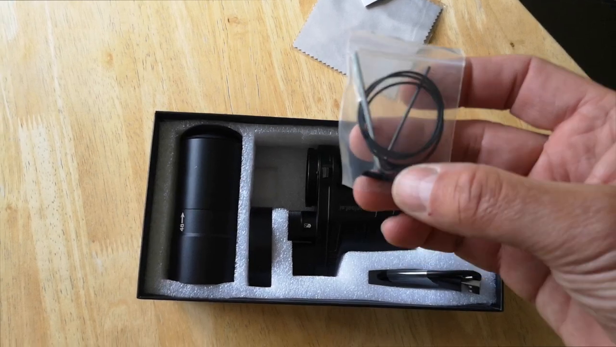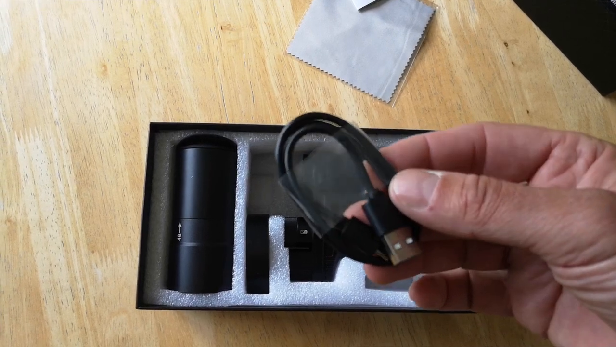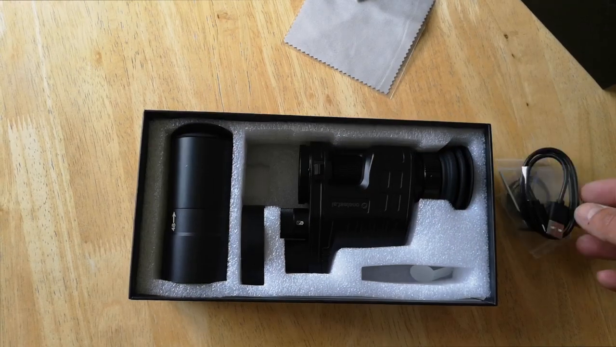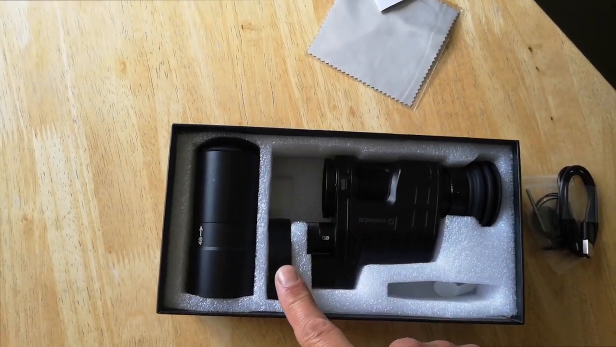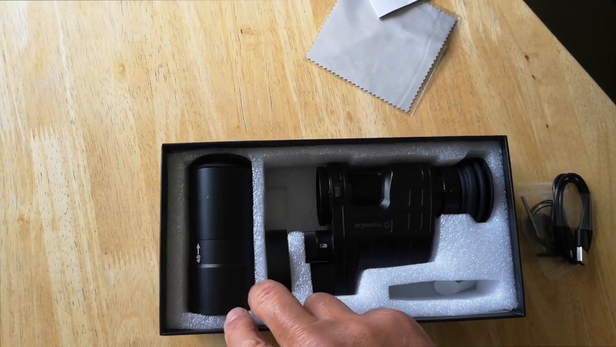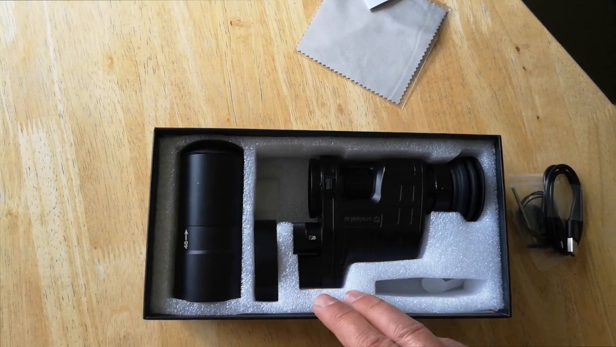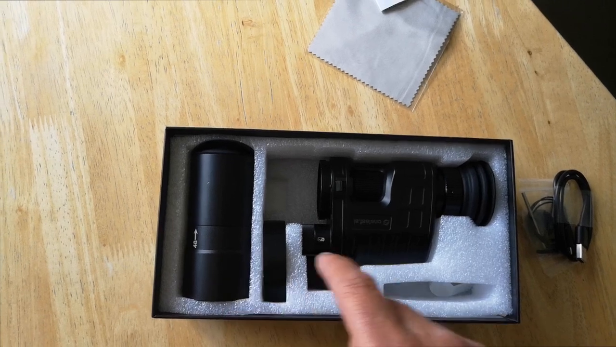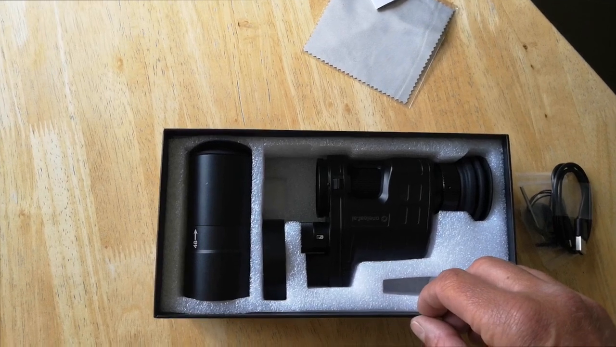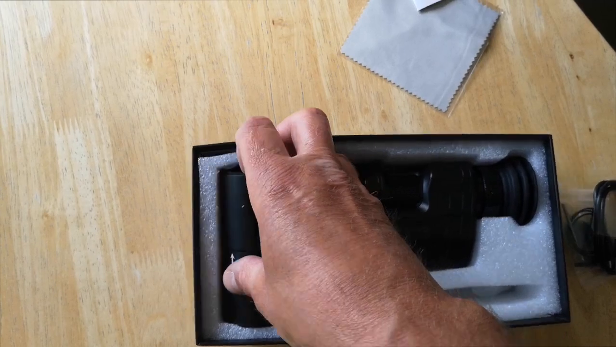You've got some O-rings, an Allen key, and a spare little Allen bolt there. You've got your charging USB cable, to connect to a PC or whatever you want to connect it to. A roll of electric tape goes around the end of your scope so you can connect the sleeves to it. I'd like to see them use something like a plastic sleeve, like some other companies have used now, where it sits inside this, goes over the scope, and you basically just tighten this down onto it. It saves having to wrap electric tape around your scope, but it does the same job, so I'm not going to worry about that too much.